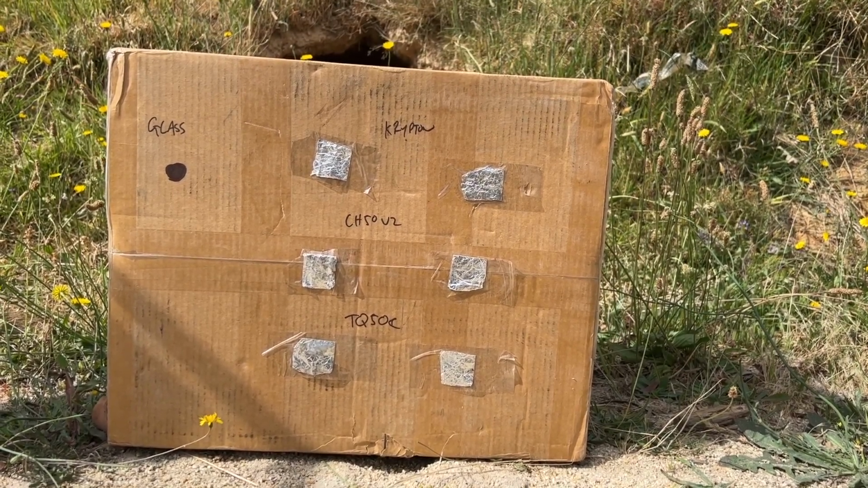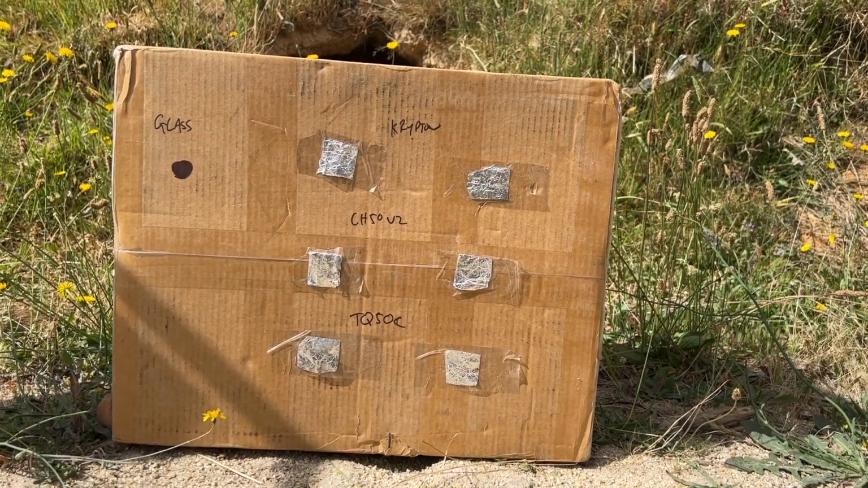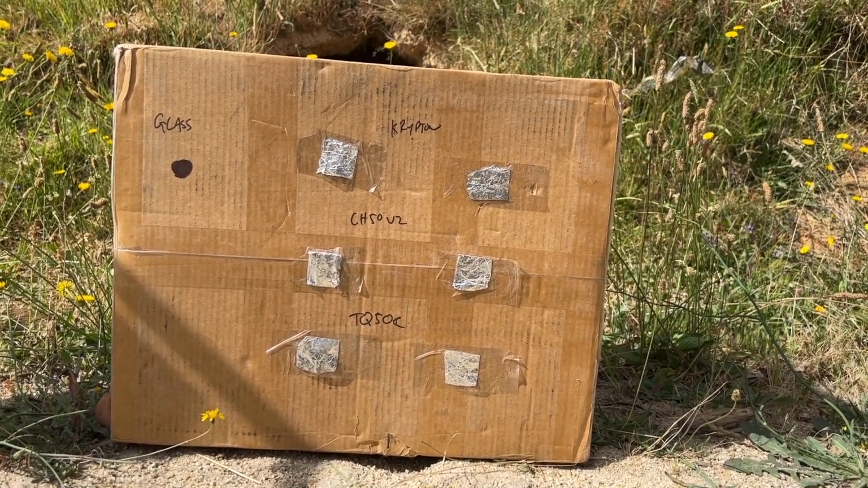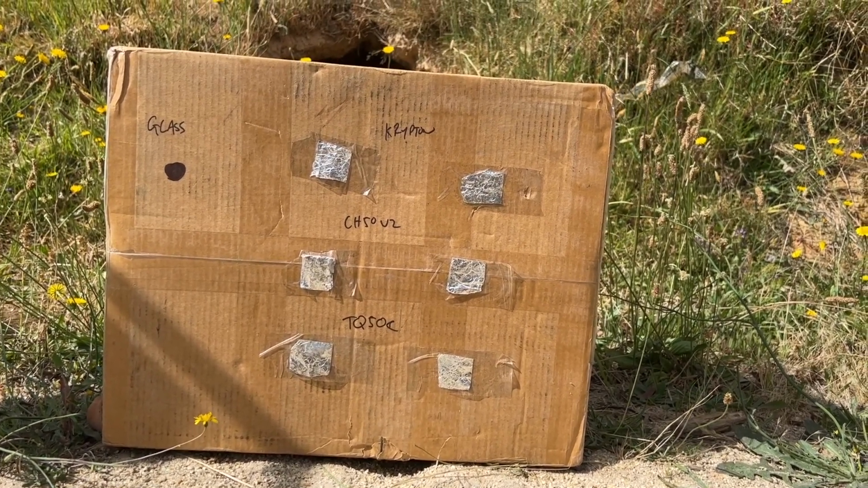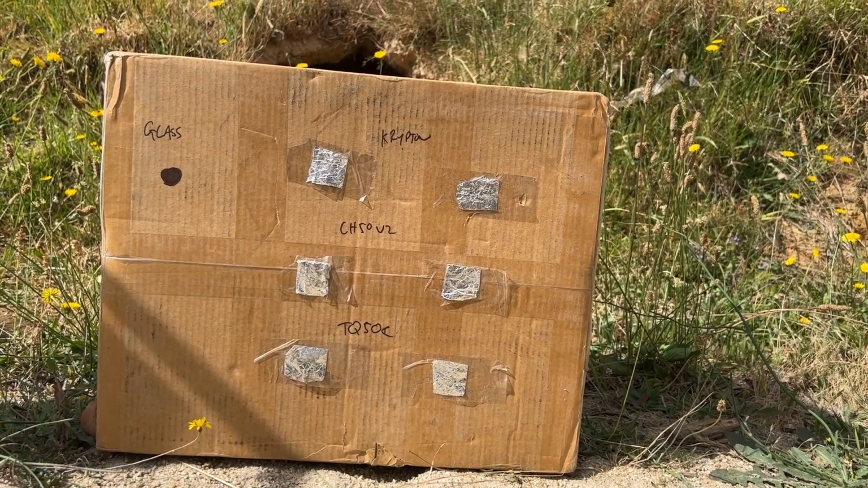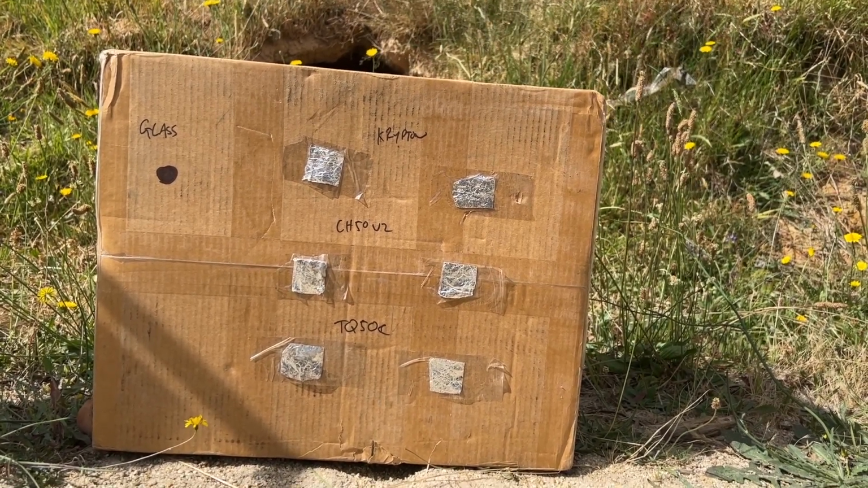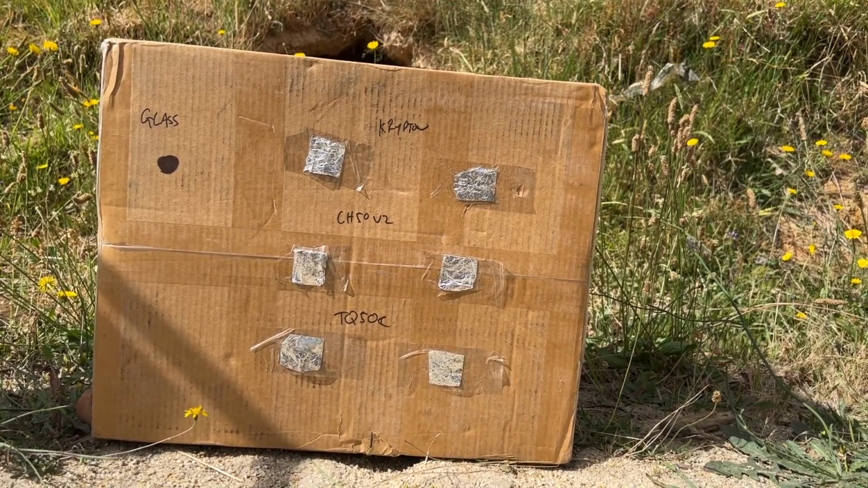So what we're going to do today is shoot first at the top left corner there where it says glass, just to make sure our impact's okay. Then we're going to throw the Krypton on, and I've got 2 targets for each one. The first time we shoot this, it's just going to be aligned horizontally with the rifle. And then we're going to shoot it again by turning it to the right or the left, doesn't matter which way, and see if there's a change of impact.